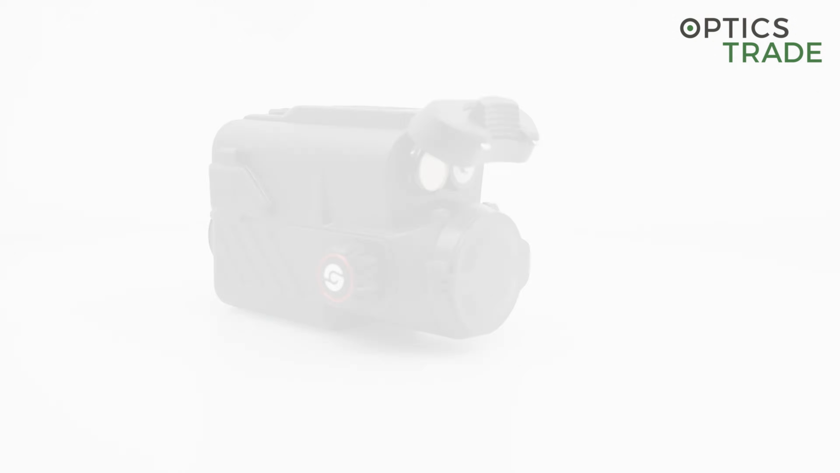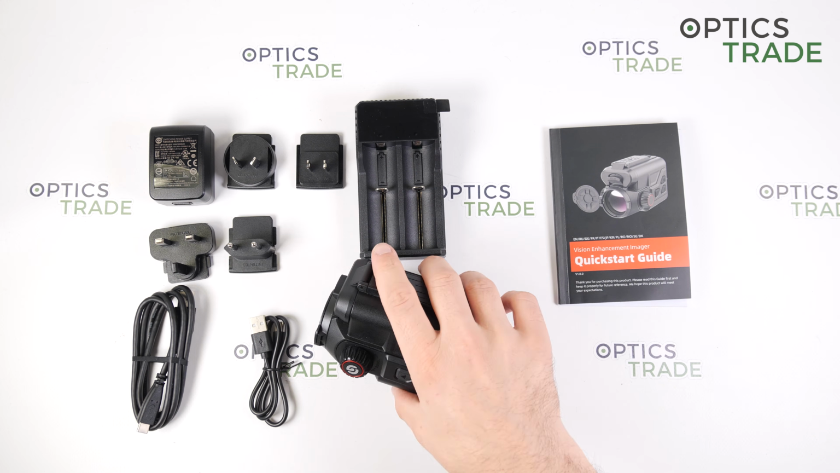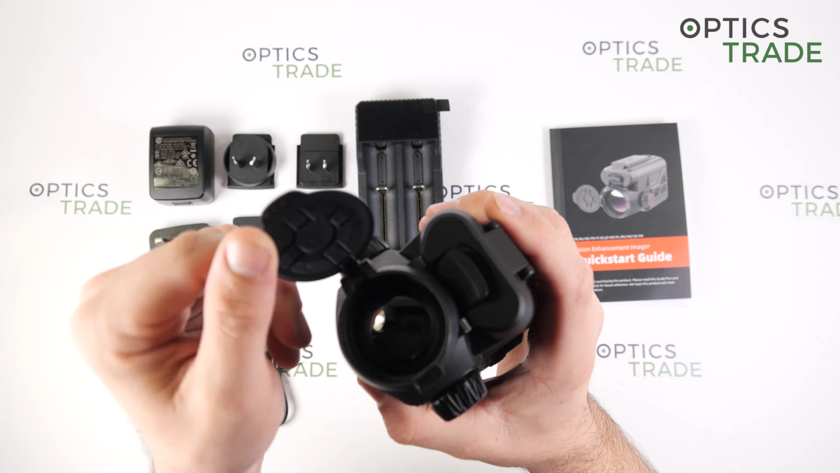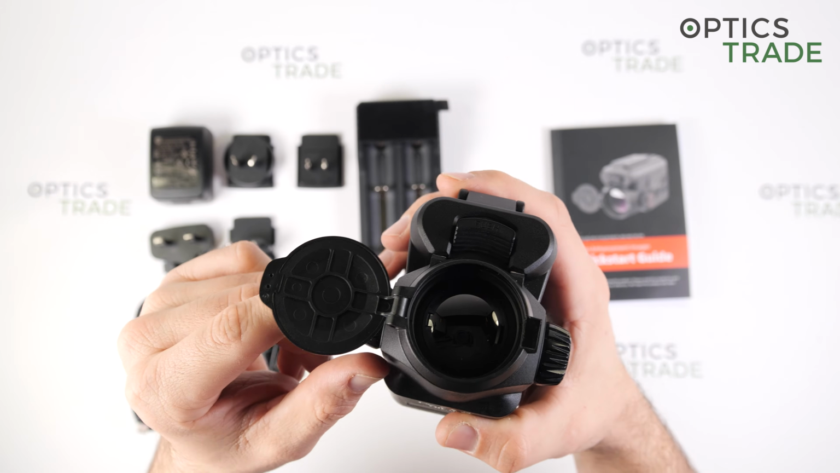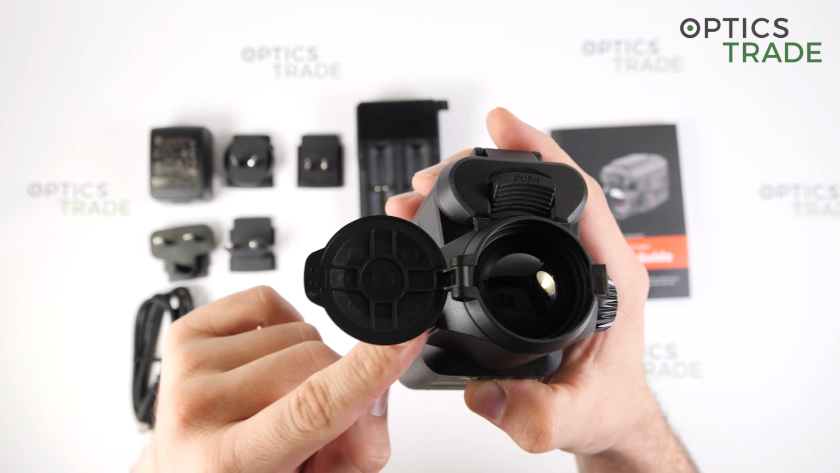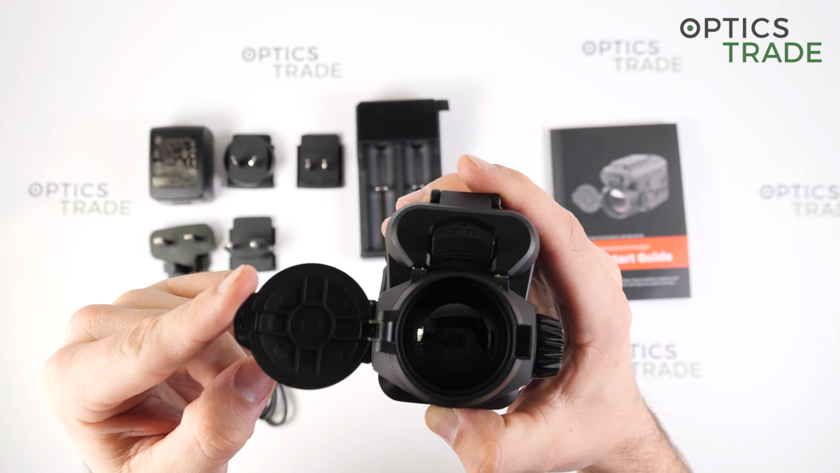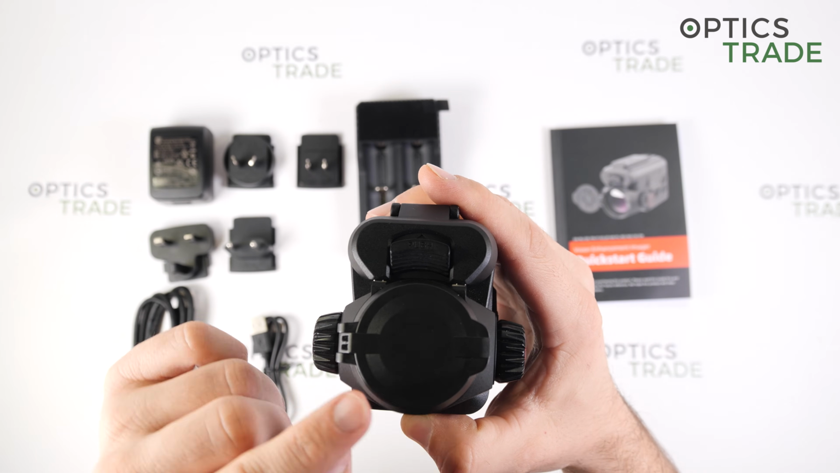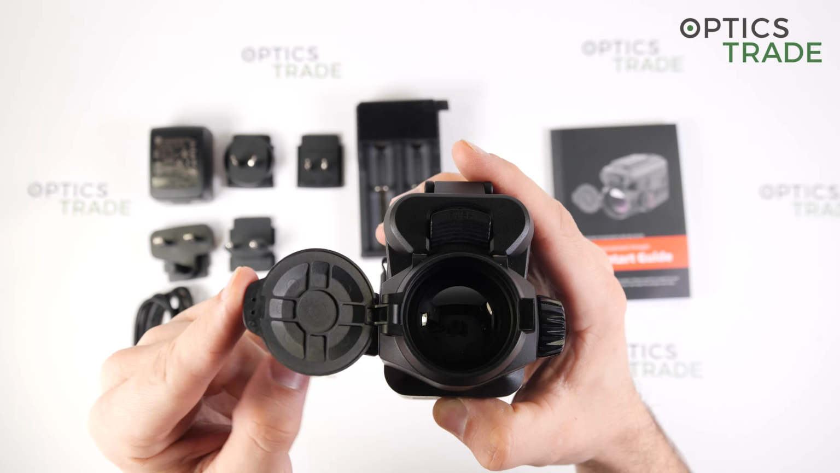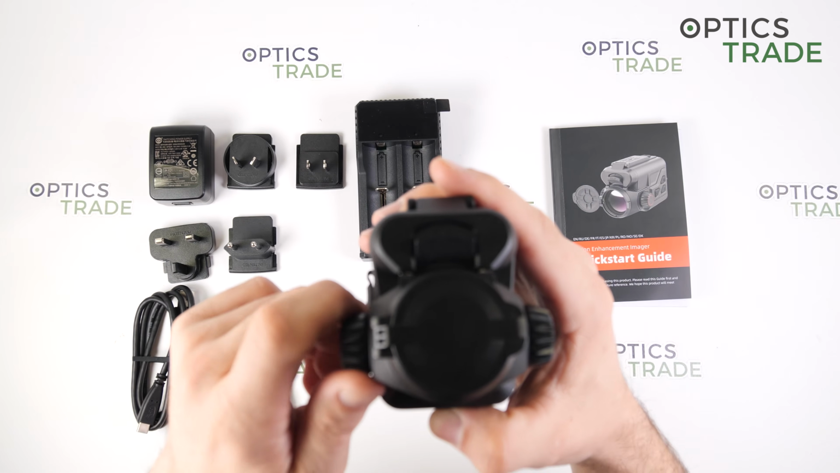Now, what is the sour part, in my opinion, for this device? First of all is this lens cover, which is made from plastic and it does not fold to the side, and because it stands out like this, I think many users will break sooner or later this objective cover.